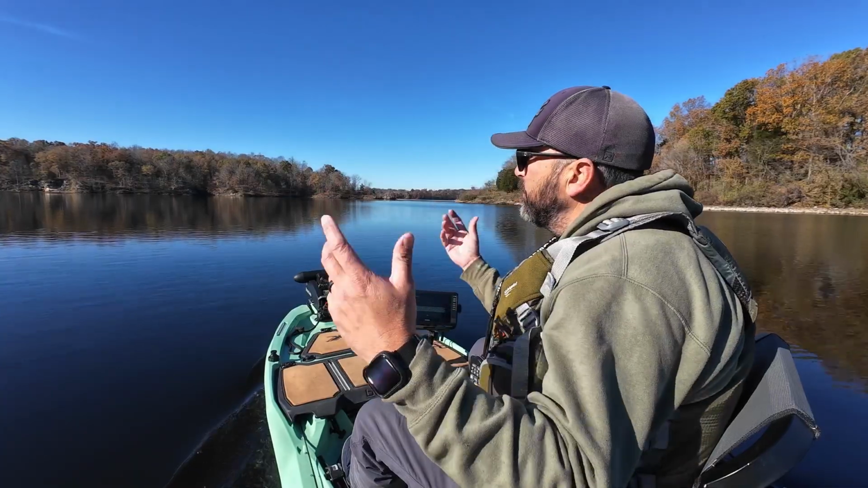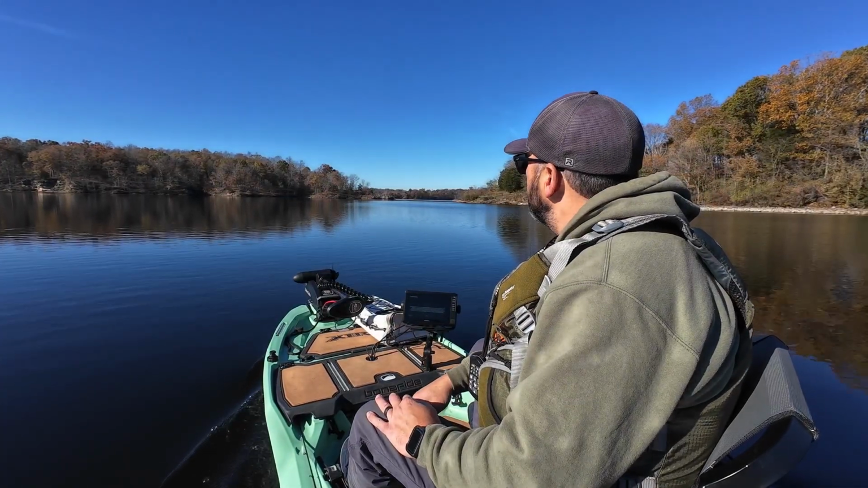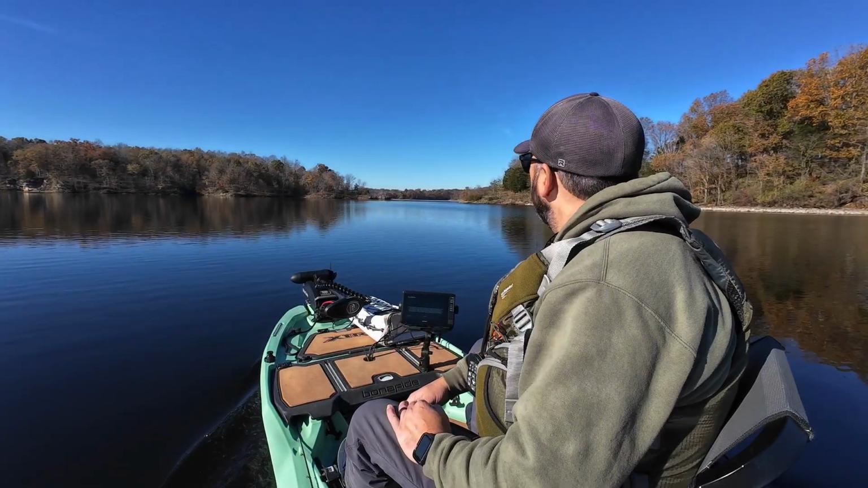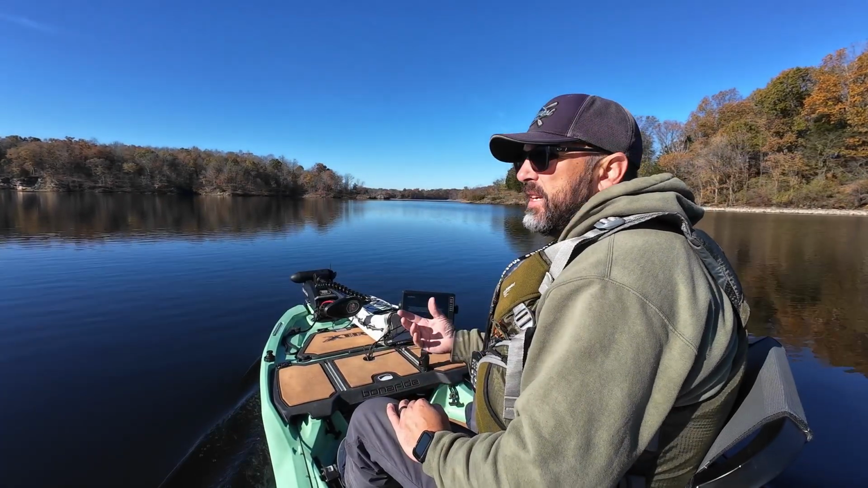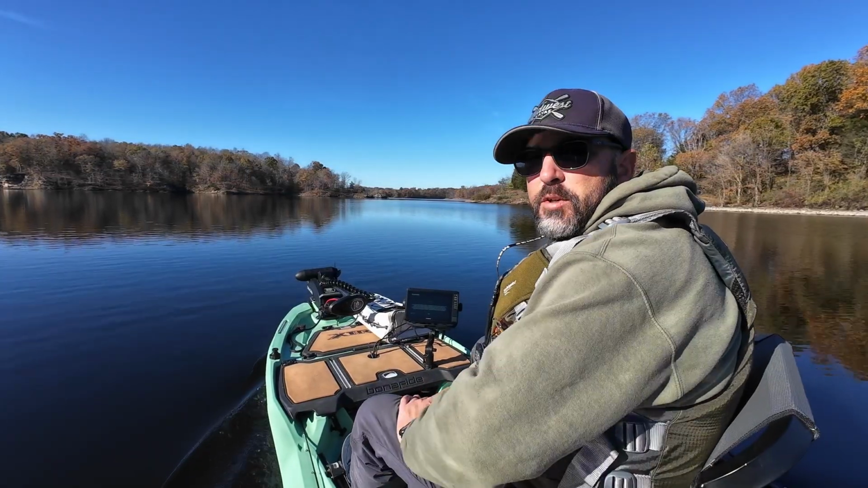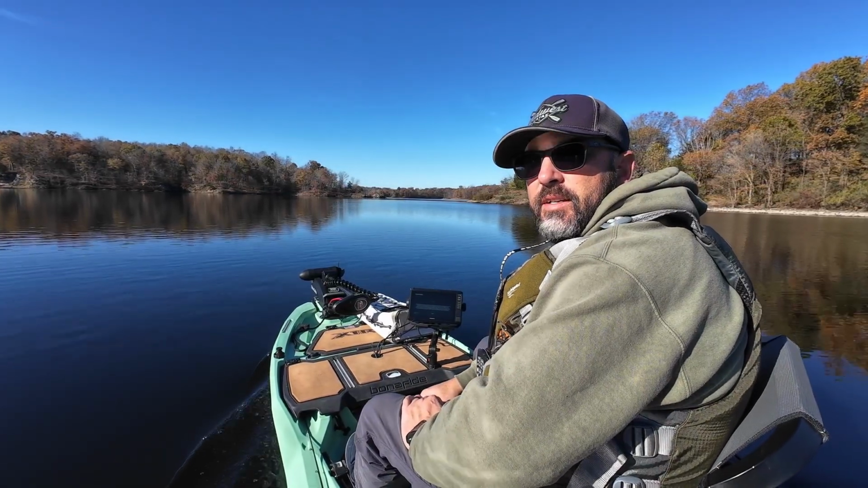And we've got a beautiful fall day. It's November 12th right now, and absolutely gorgeous day. Colors are starting to fade a little bit. Everything's kind of turning brown, but still a beautiful day. So let's get over here and get on the first brush pile and start scoping and see what we can find.